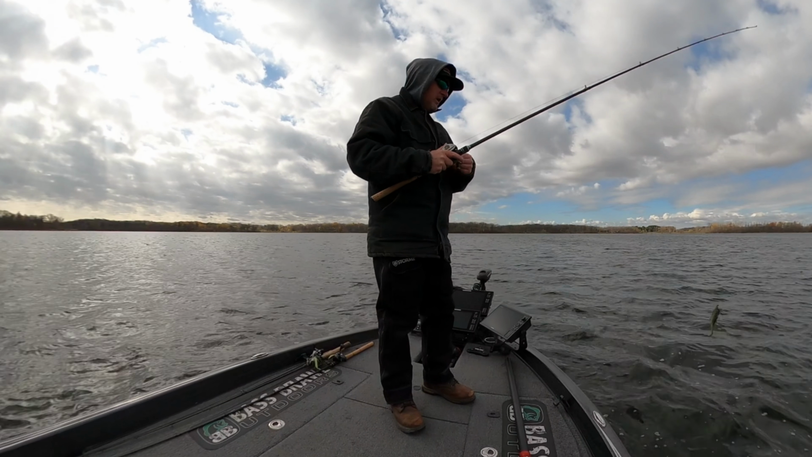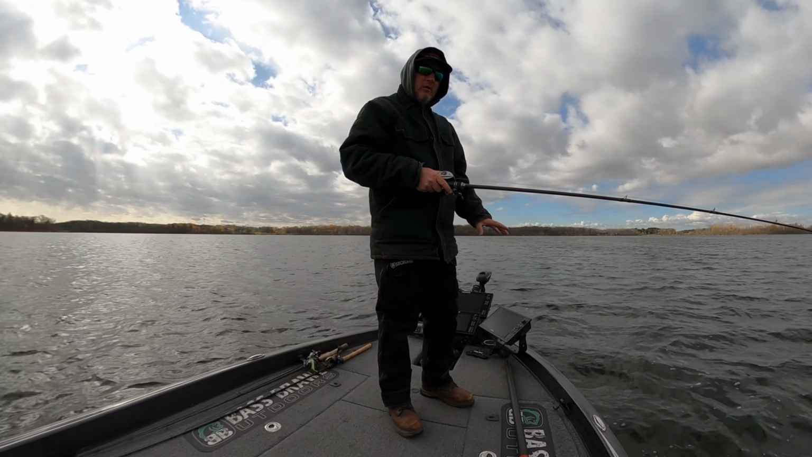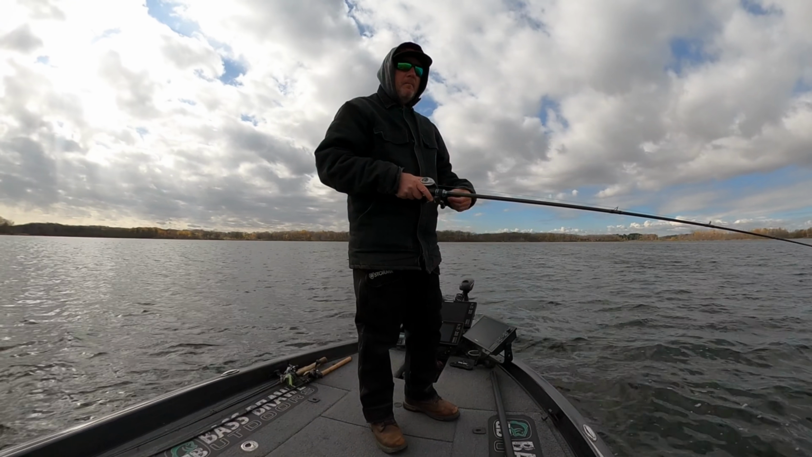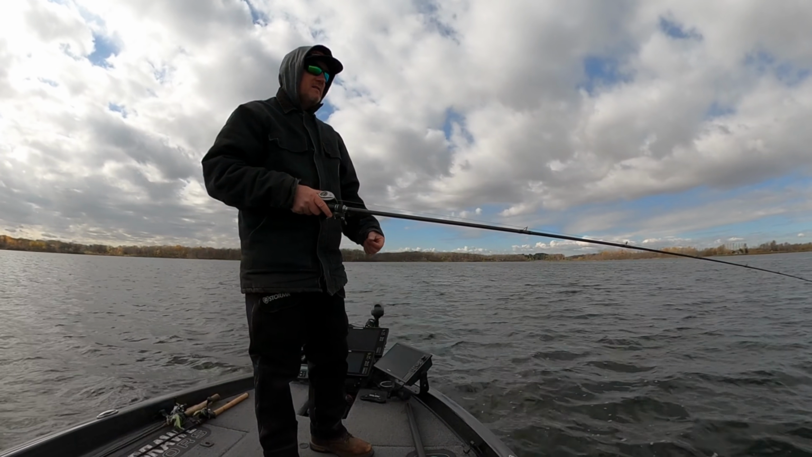We're after some deep largemouth. Two days ago, we pounded them pretty good. I'm back again today to see if we can pick up on what we left off on and expand on it.